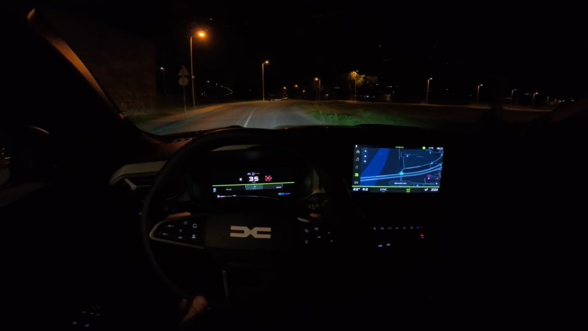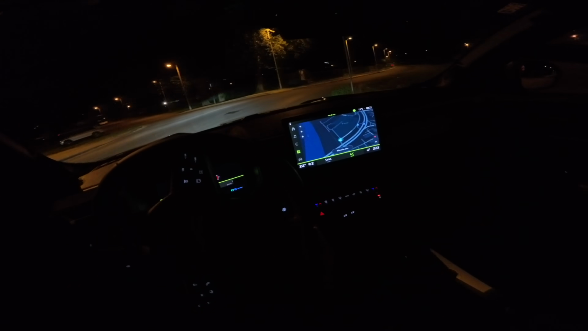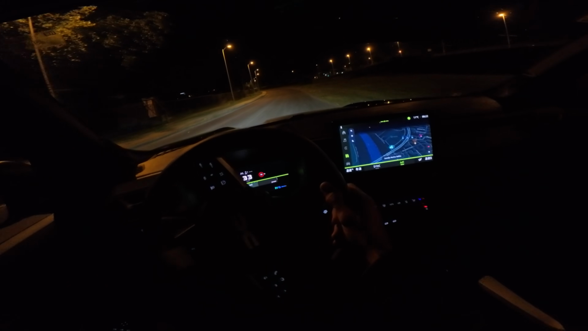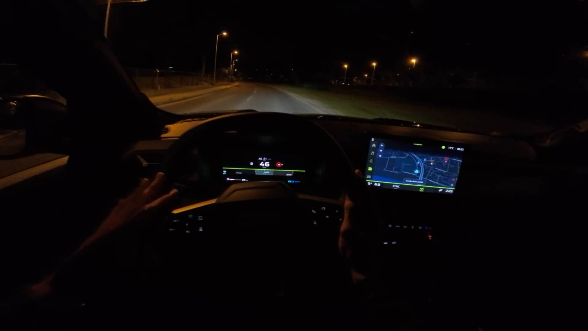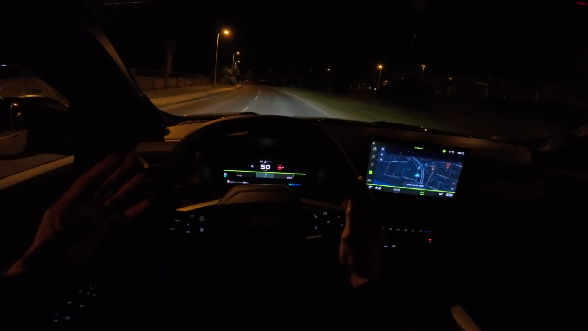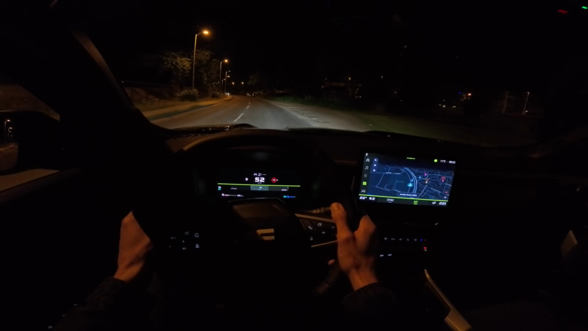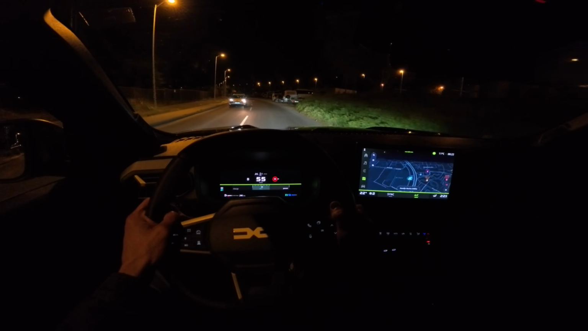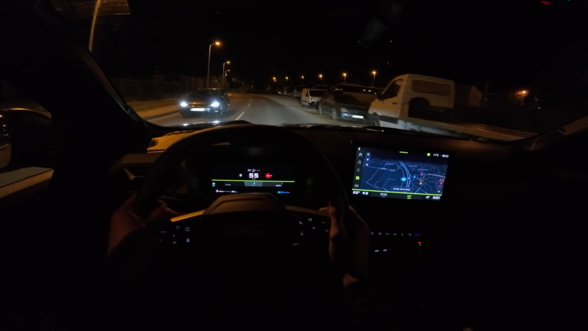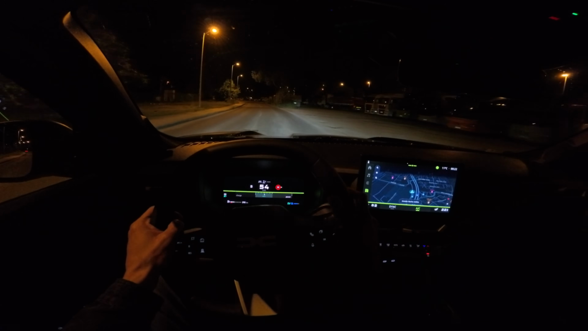Now, Bigster, very comfortable ride. Compared to the Duster, it was improved a lot compared to the past generation of Duster. The Bigster is just a bigger Duster, but they've also improved it a little bit more, and added some exclusive features like the power tailgate or the panoramic roof that this specific car doesn't have.